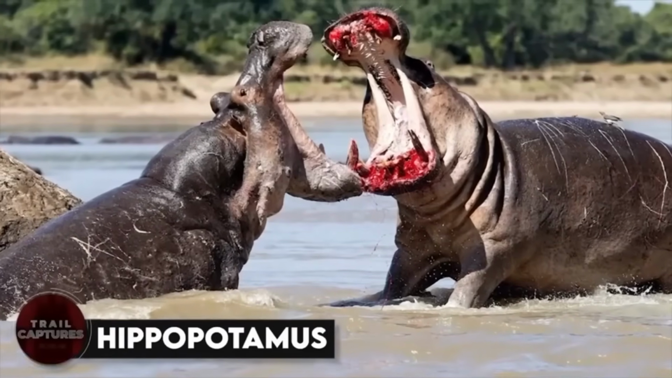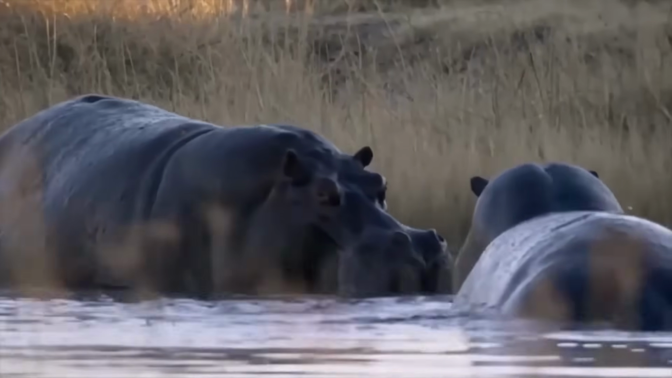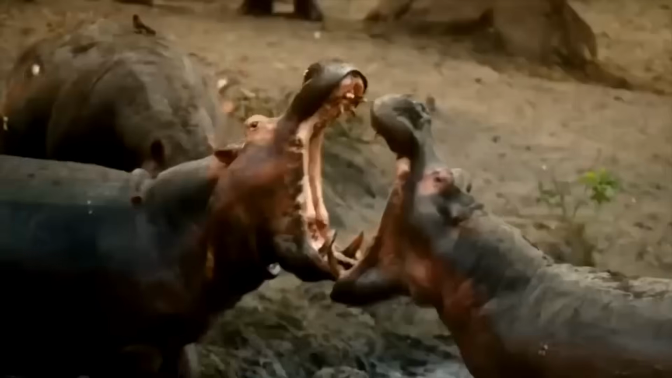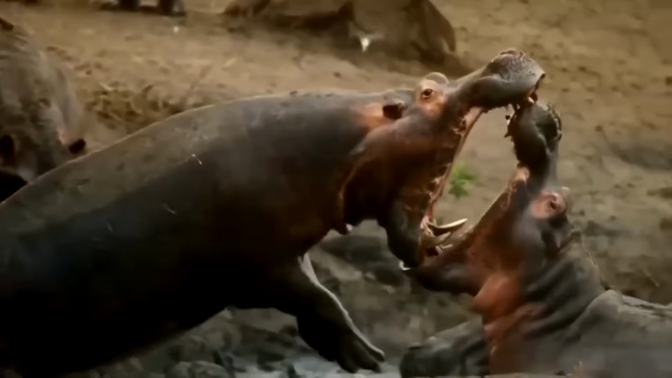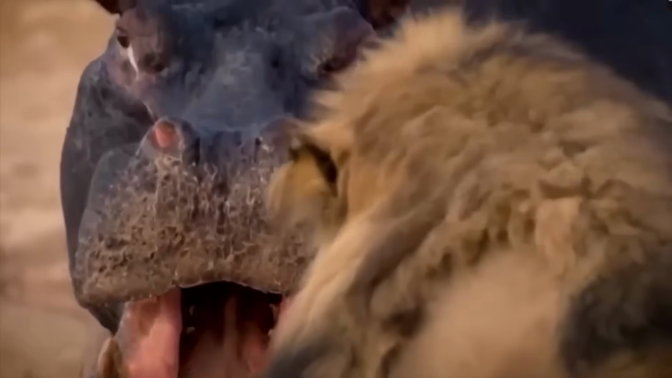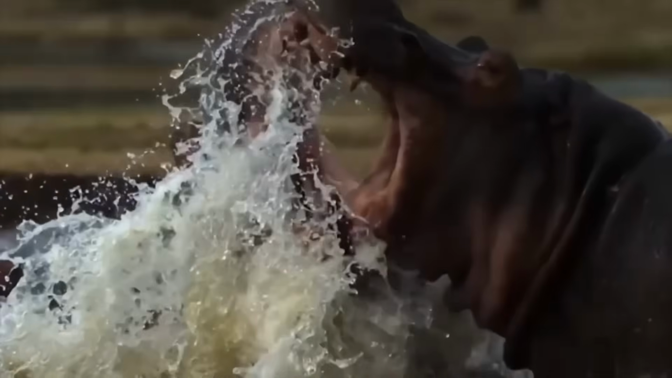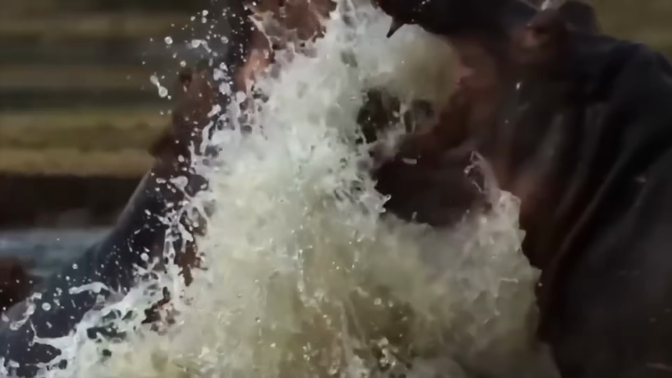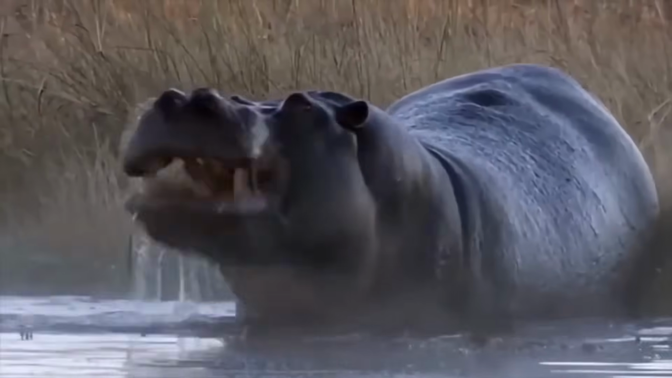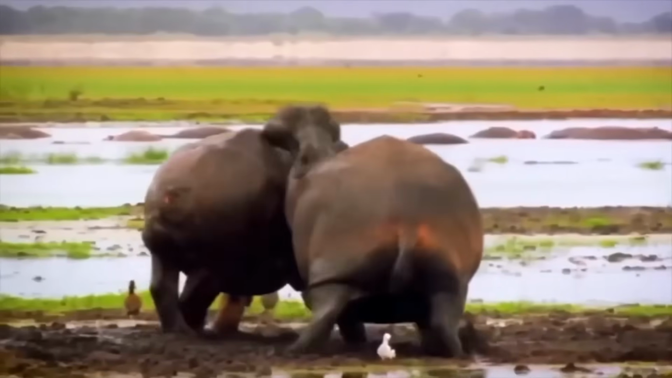Hippopotamus. The African river holds many secrets, but perhaps the most dangerous one lurks just beneath the surface. Beware the hippopotamus, for they may appear docile, but they are anything but. With a single snap of their powerful jaws, they can shatter bones and end lives in an instant. These massive beasts are responsible for more human deaths in Africa than any other large animal. Yet they remain shrouded in mystery. How can something so seemingly gentle be so deadly?